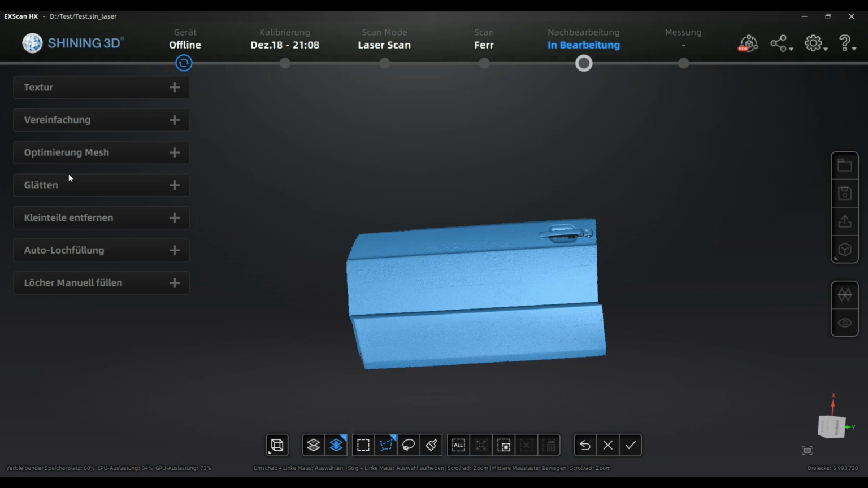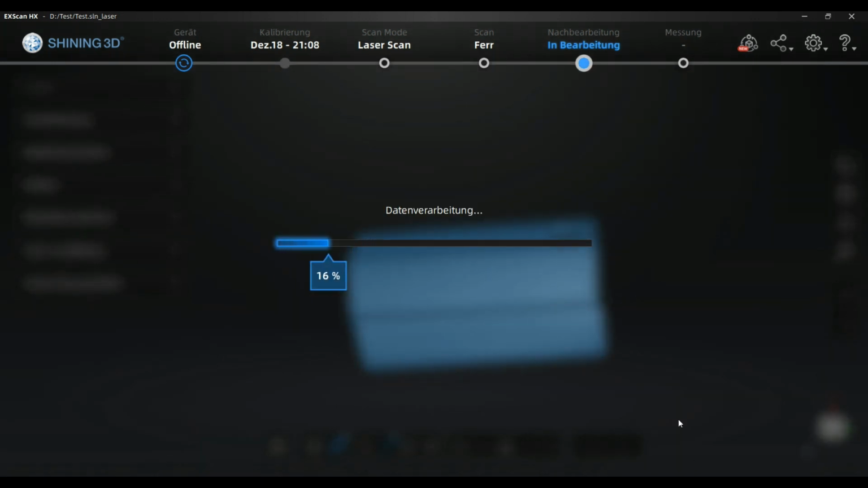You can, of course, flatten that surface and so on. That is a little bit noisy because of the fact that the scanner was run in a very low temperature where it was not calibrated, but anyway, you will be fine.